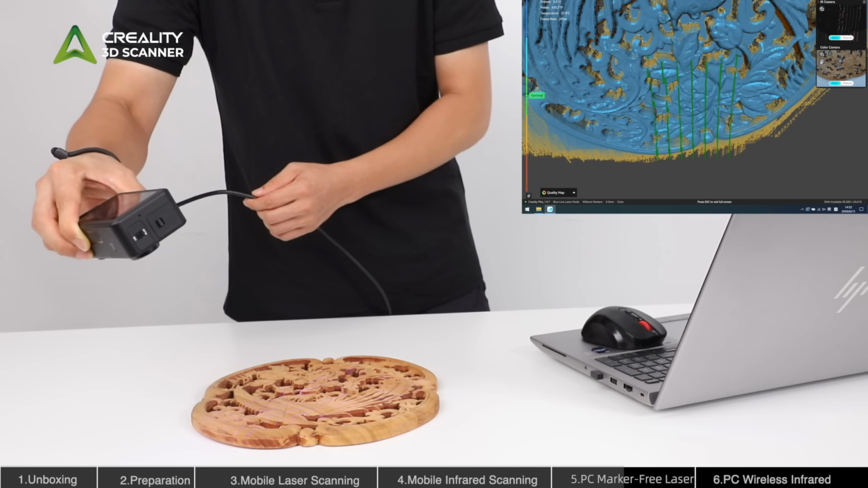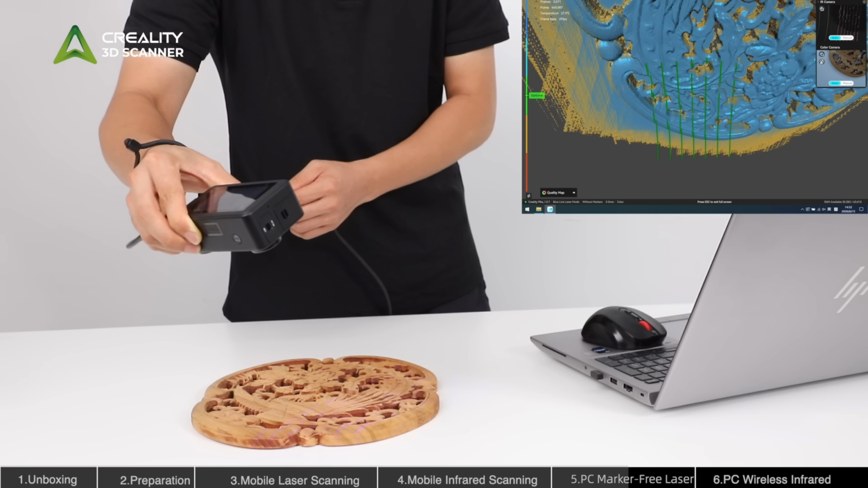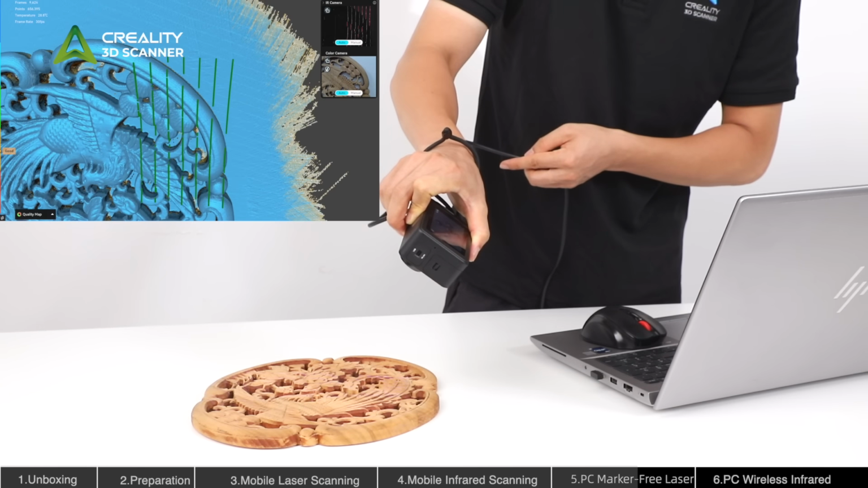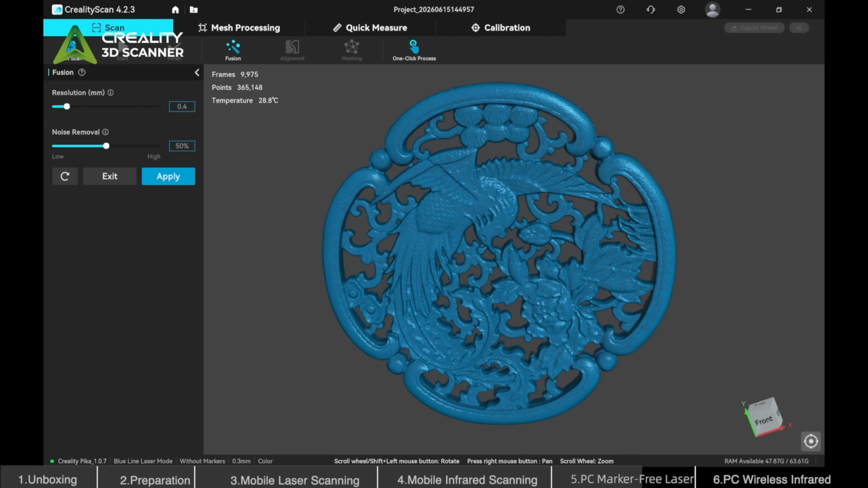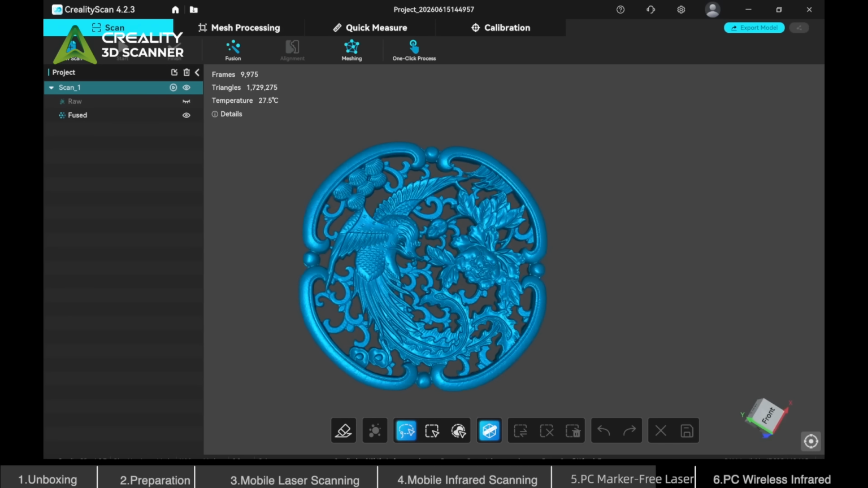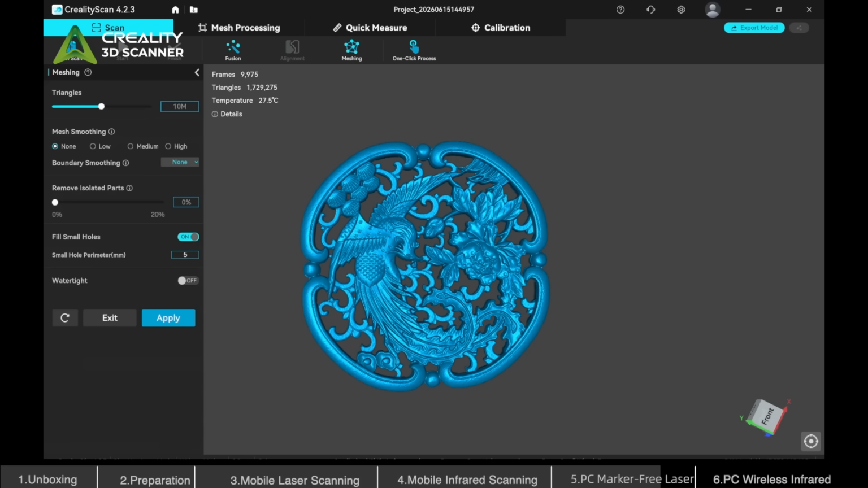Scan the marker-free object to capture surface data in real time. After scanning is complete, proceed to the data fusion processing stage. Complete the meshing process to optimize model boundaries and surface details, and output a high-quality 3D model.